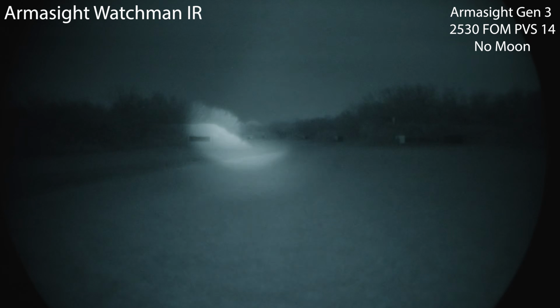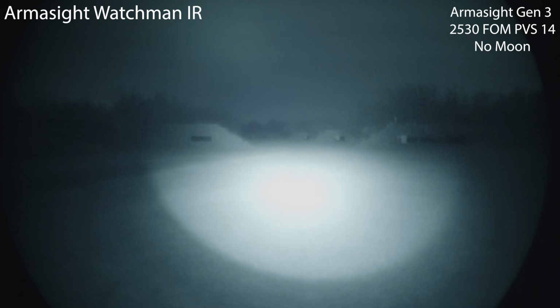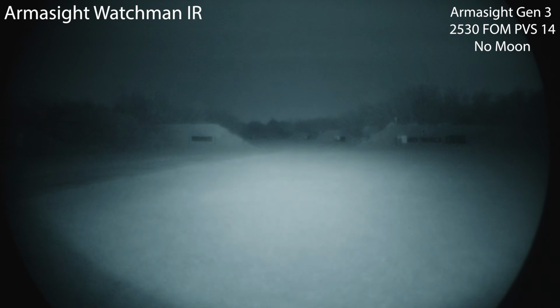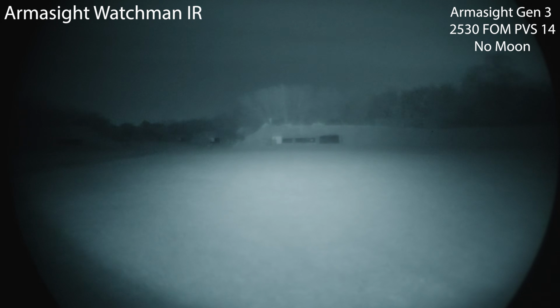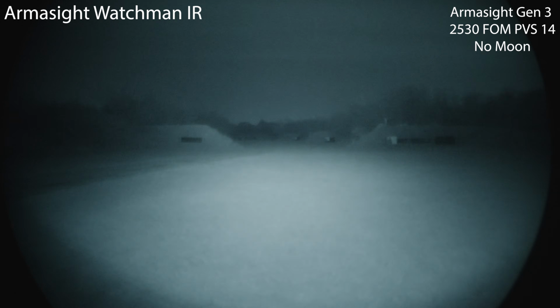So this one definitely goes the widest of all the illuminators, full frame of the PVS-14 essentially, and brighter than this gain level can handle. Again, Armasight Watchman IR, V-cell based, dedicated illuminator.